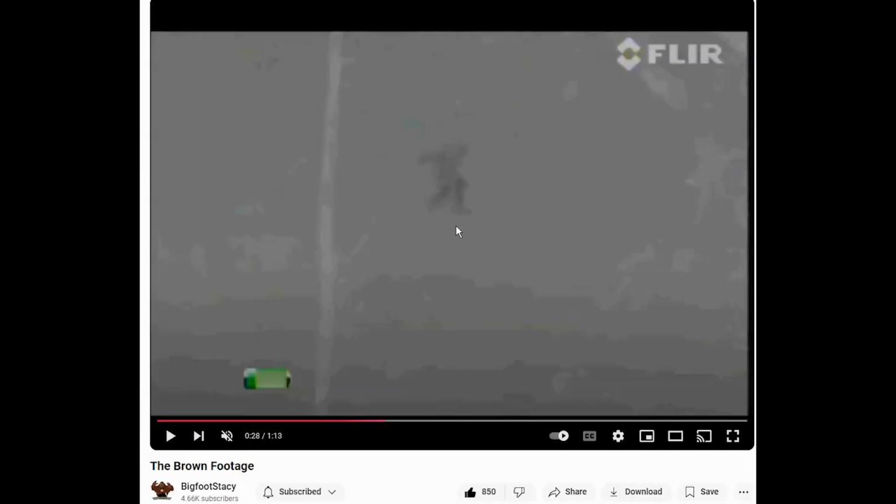I'm guessing the answer is no, because we can't see any good hard edges. We can't see any detail at all. You know, all we get is this silhouetted shape. And sure, this video was posted 12 years ago, so it's much older FLIR technology. But still, even with new FLIR cameras, they still can't see through trees or brush. So if you're out somewhere, you have to wait until something steps out into a clearing and you just happen to be pointing your FLIR camera at it.